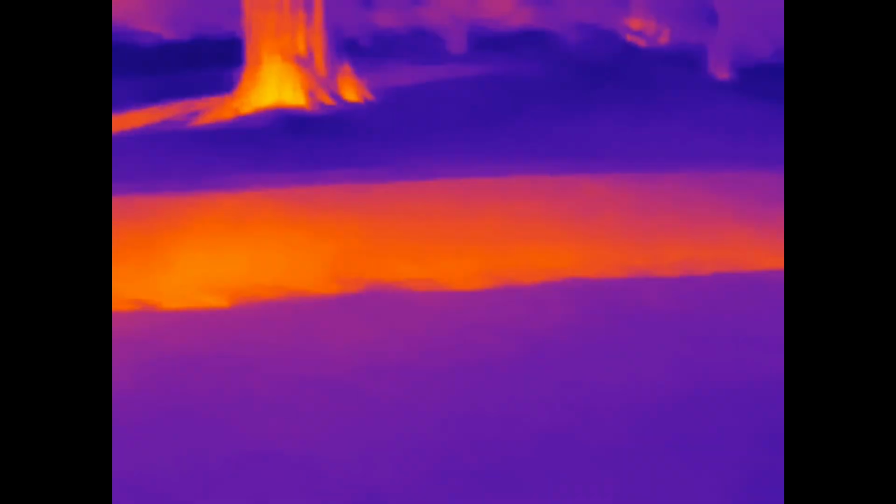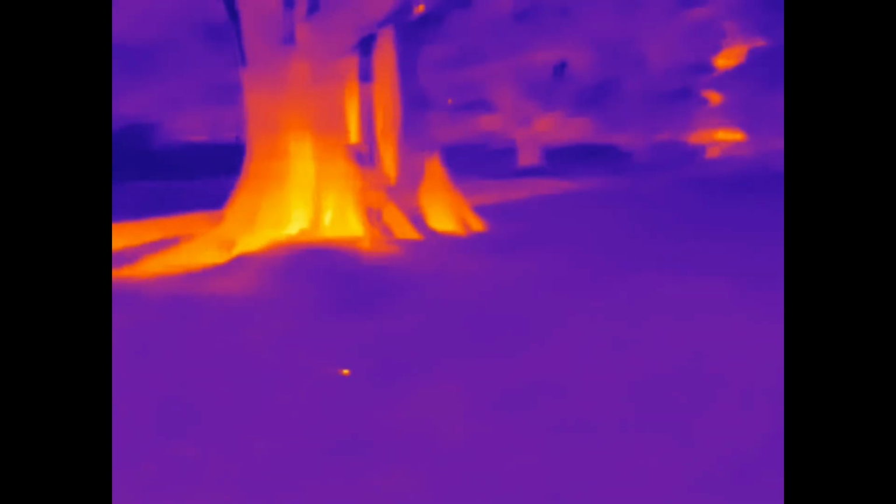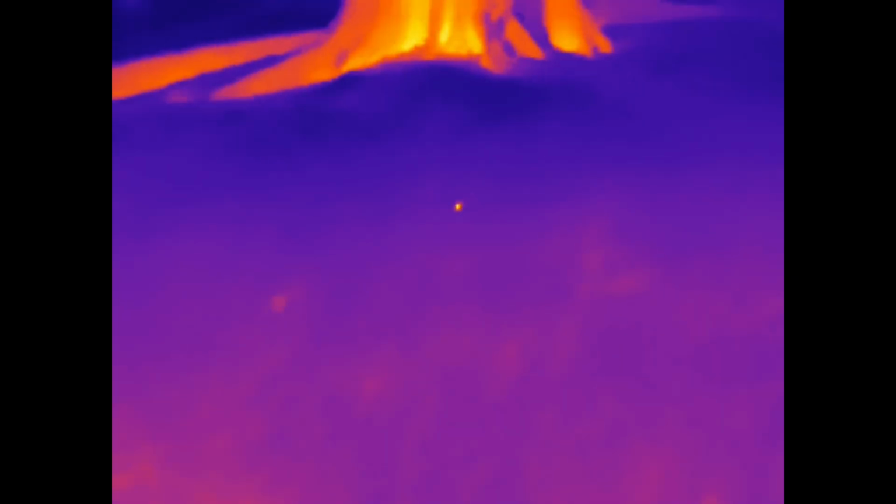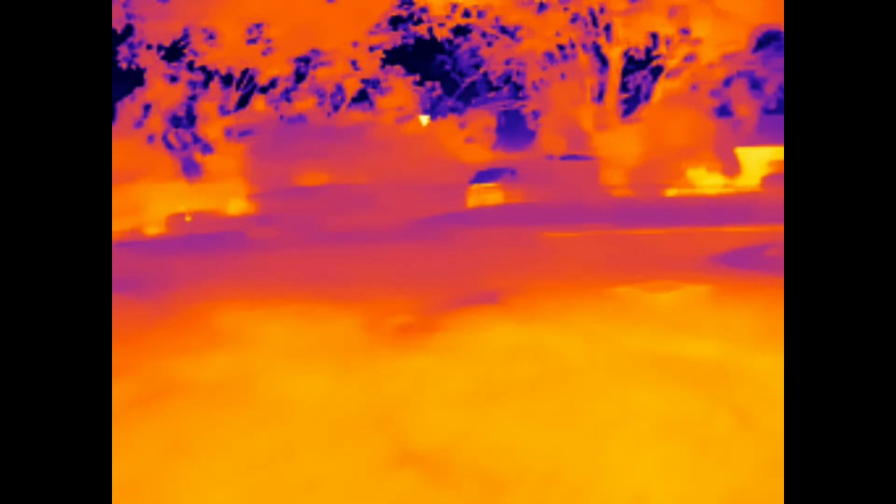I have no idea if anyone gets as entertained using one of these thermal cameras like I do. I have no idea why I find these so much fun, but I'm sure this will be helpful for some of you. Oh, what the heck is that? Probably some fresh turds again. That's the only thing that it could really be. So if it helped me not step in some turds, that's a good bonus, I suppose.